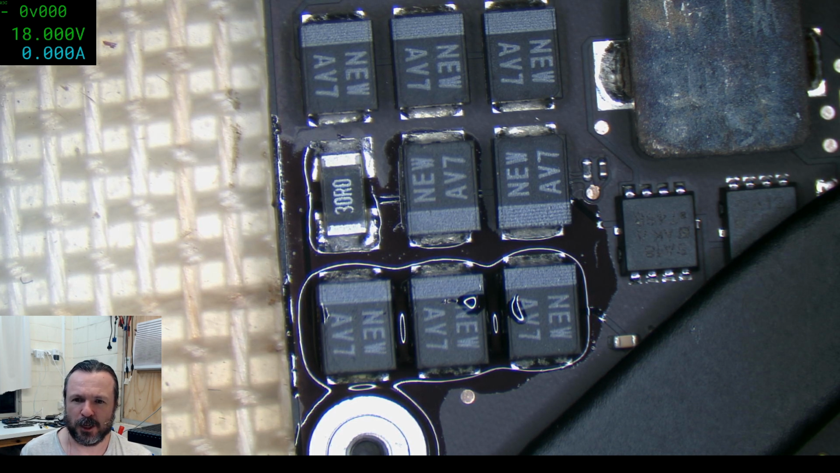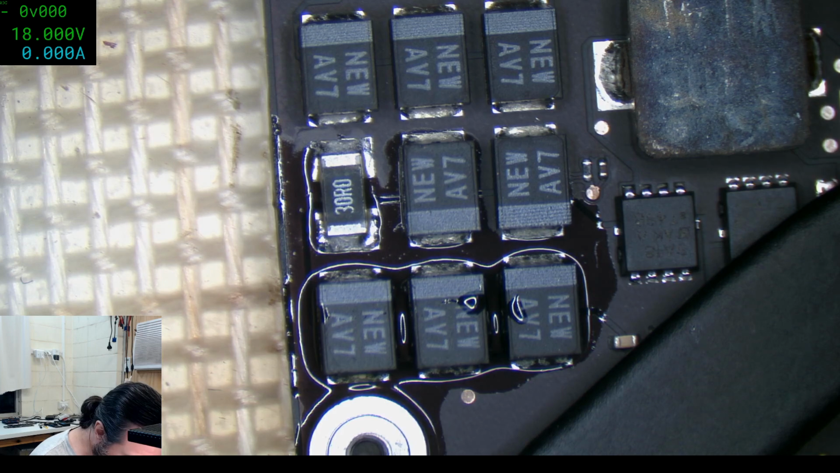So, is the heat map generated from the entire area covered by the crosshairs? Not sure what you mean, Tony. Basically, the FLIR sensor covers the entire window that you could see, the entire visual picture.